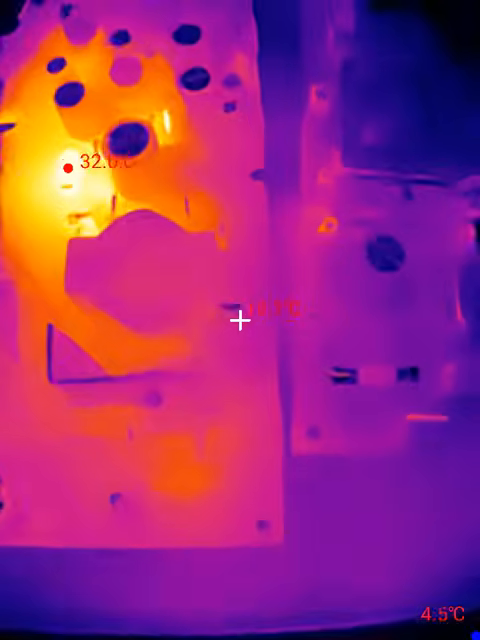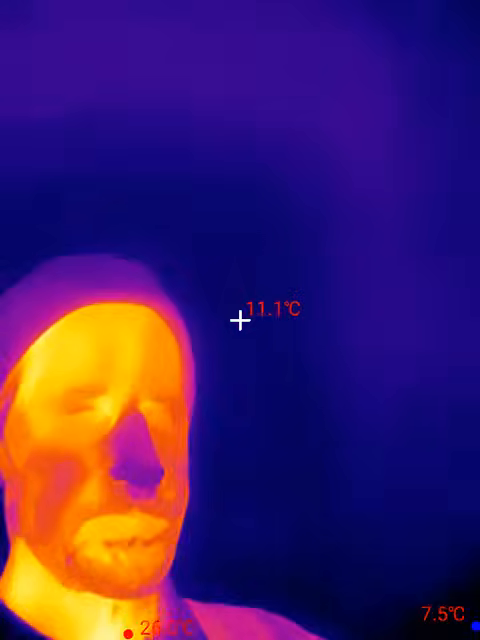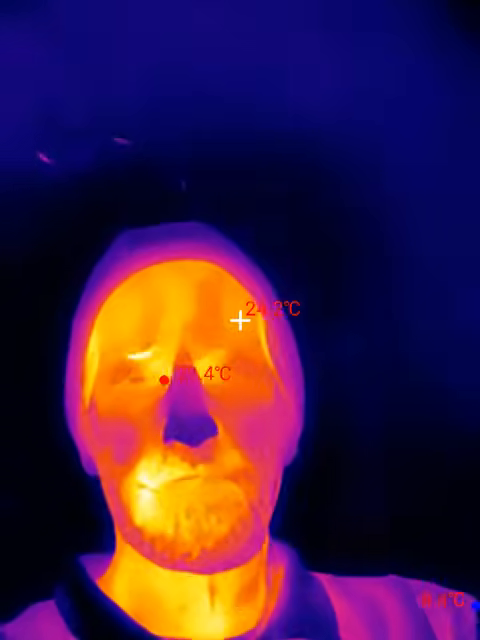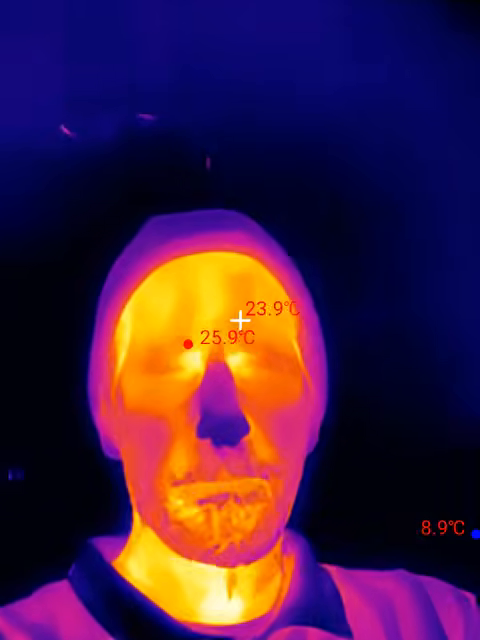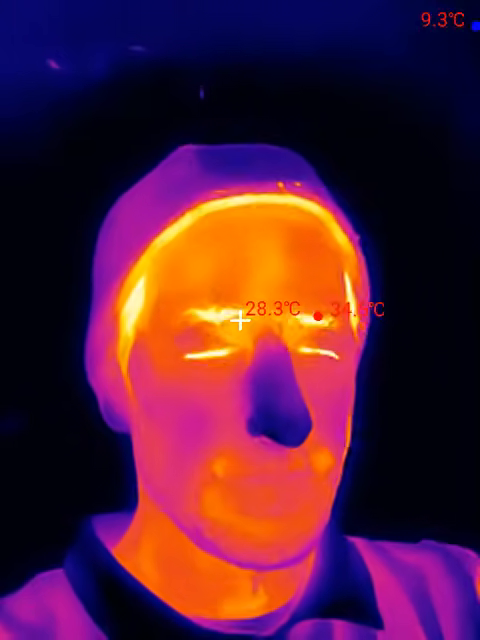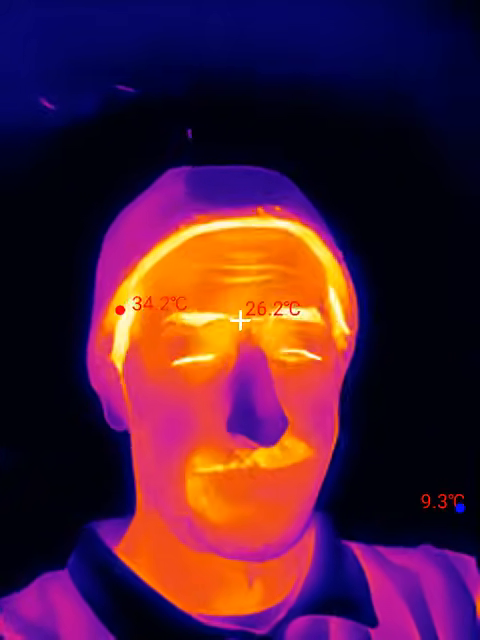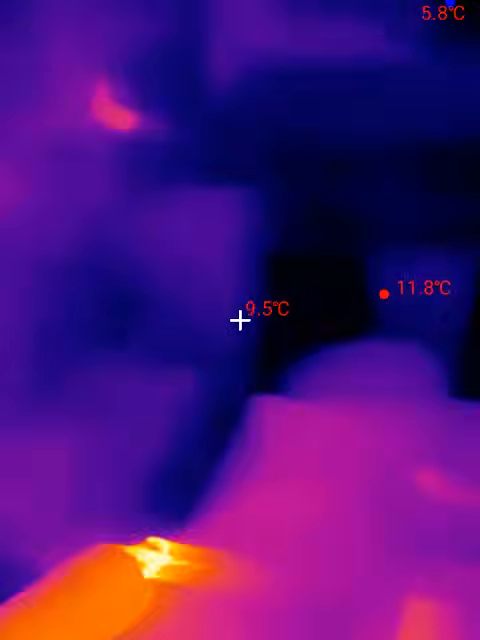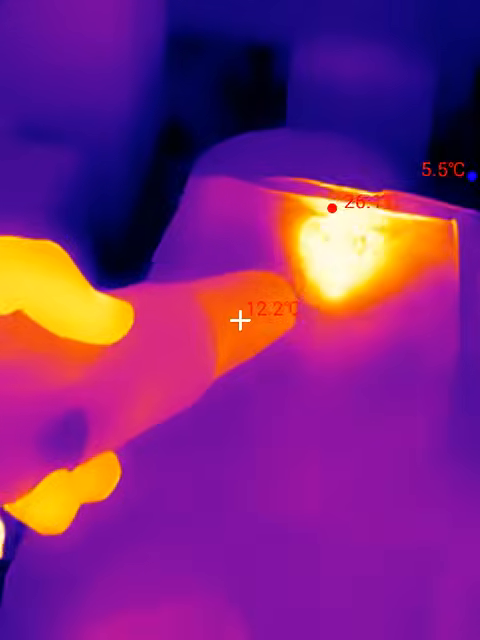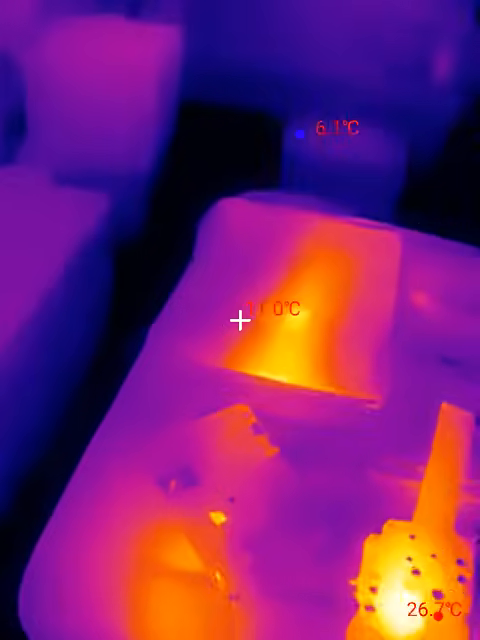Anyway, I've been having an awful lot of fun with it as well. In fact, I take the heat gun here, point the camera at myself. Let's see what I look like with a little heat on my face. Right now my nose is probably purple because it's been kind of cold outside. But let's see when I warm up my face here. How about we run this heater across the counter here? There you go. Just that quick run with the heat gun, it does that.